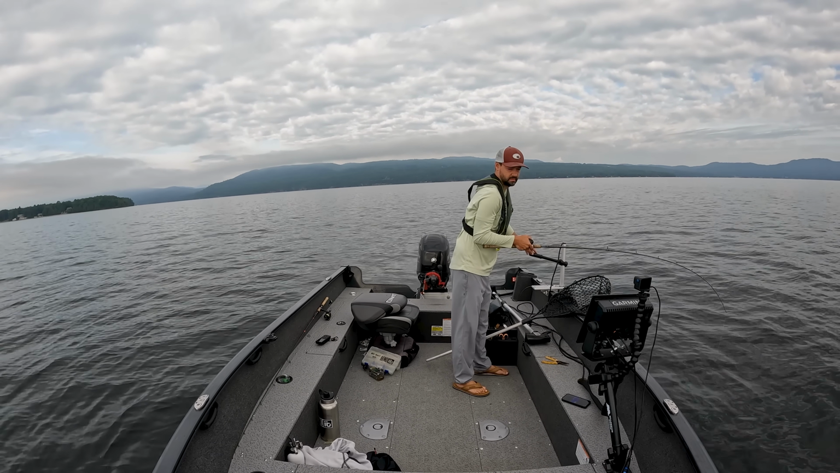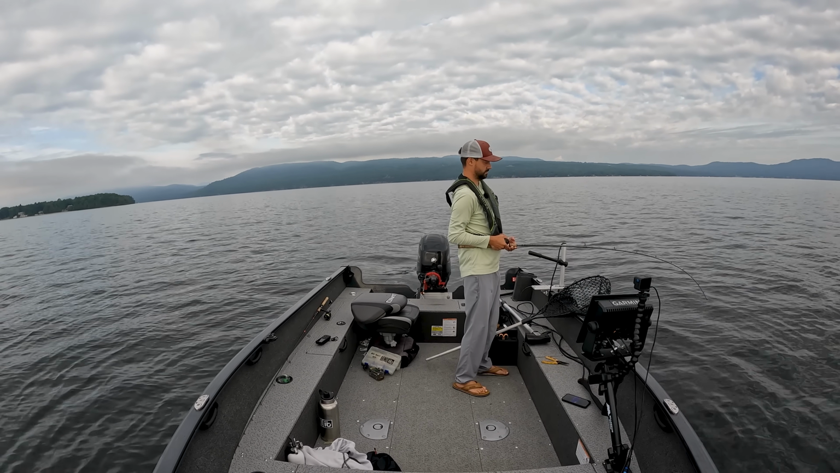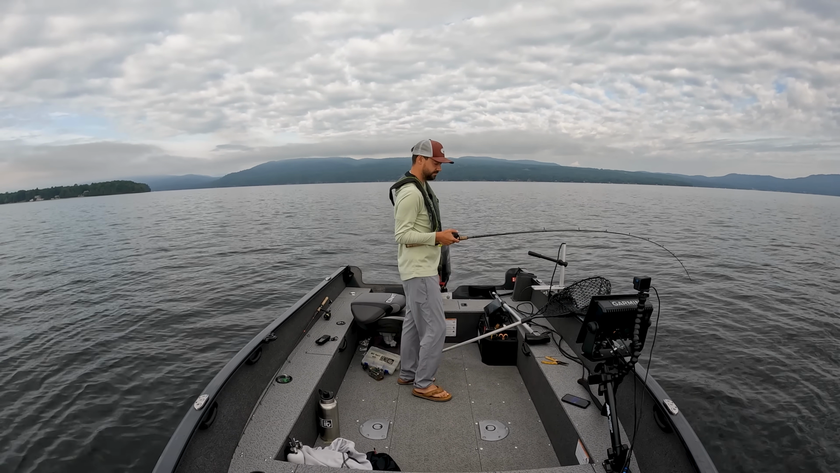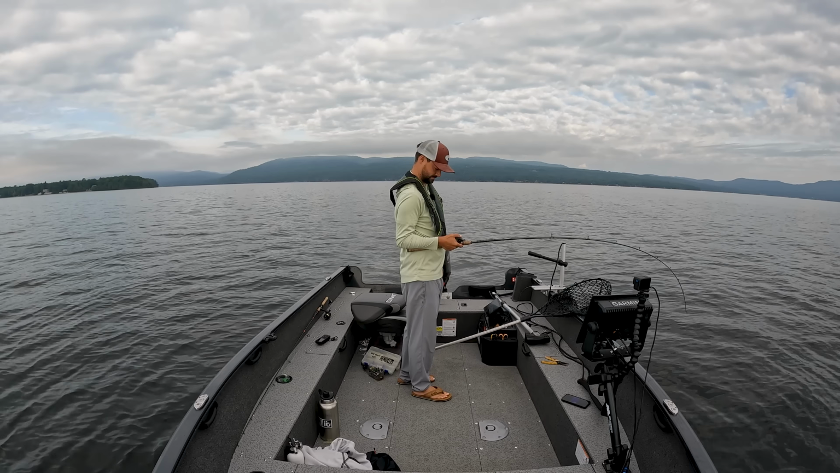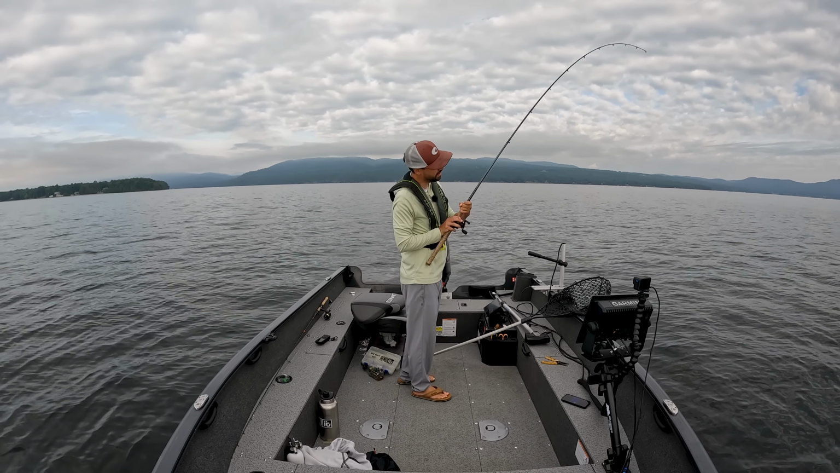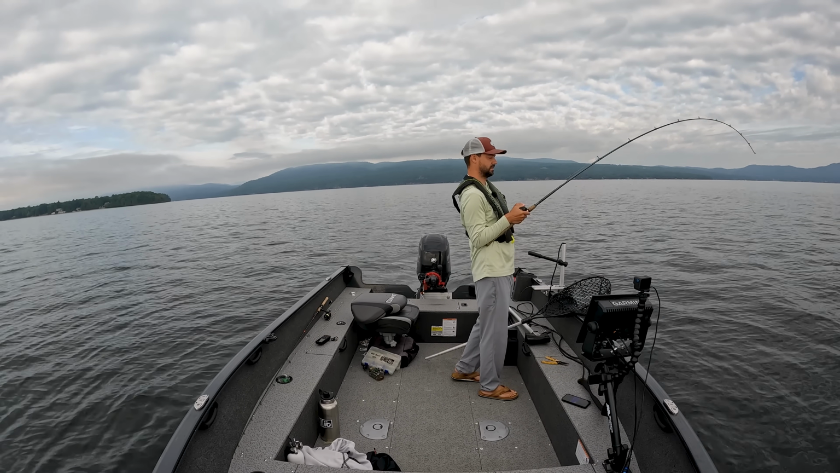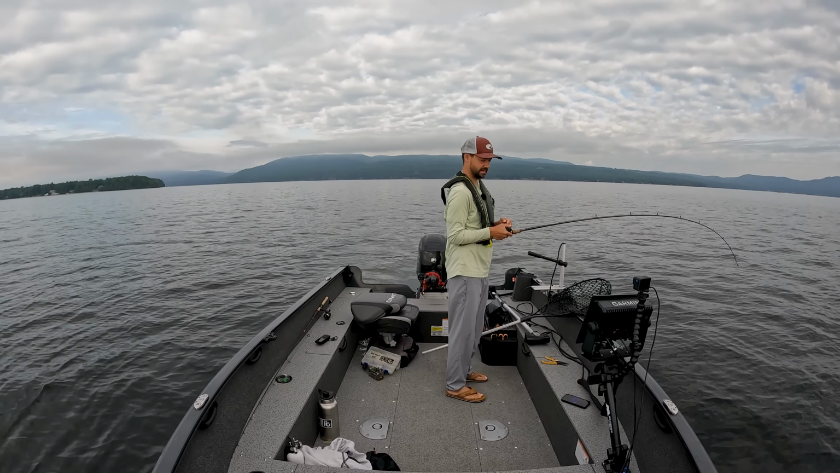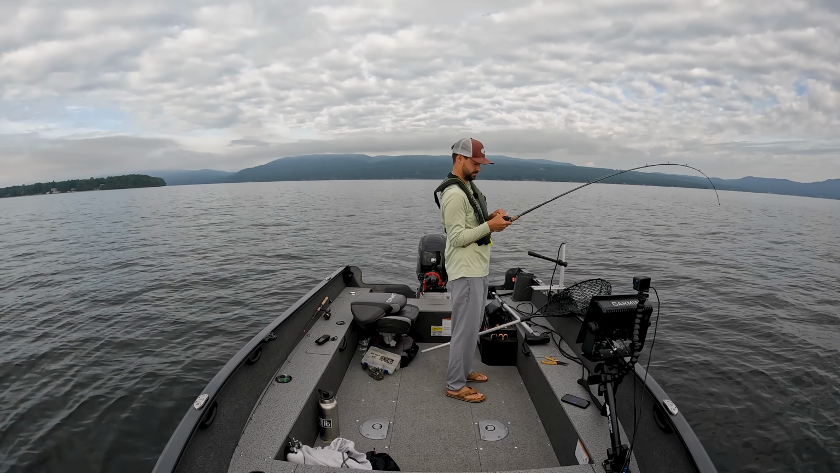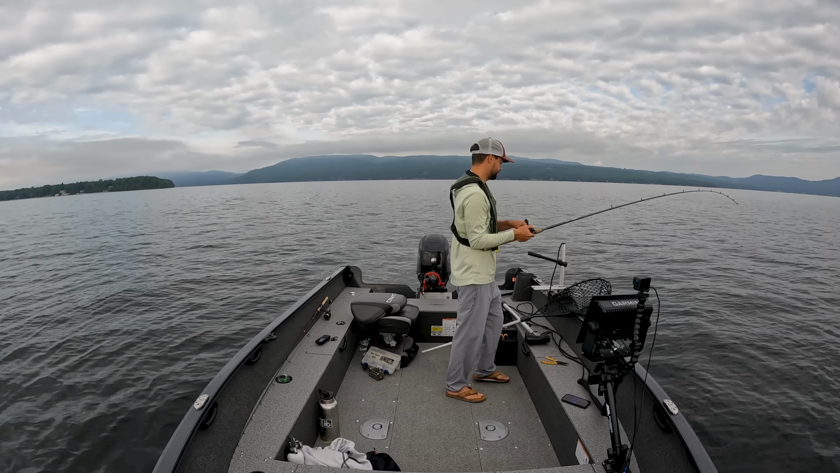Just dogging me at 40 feet. Using a 7-foot medium heavy. Actually, this is probably a, it's rated for like 2.5 ounces. This is a pretty heavy rod, but it's an older Cabela's rod I really like. It's nice and slow. And it has a long butt section to do that with my arm.